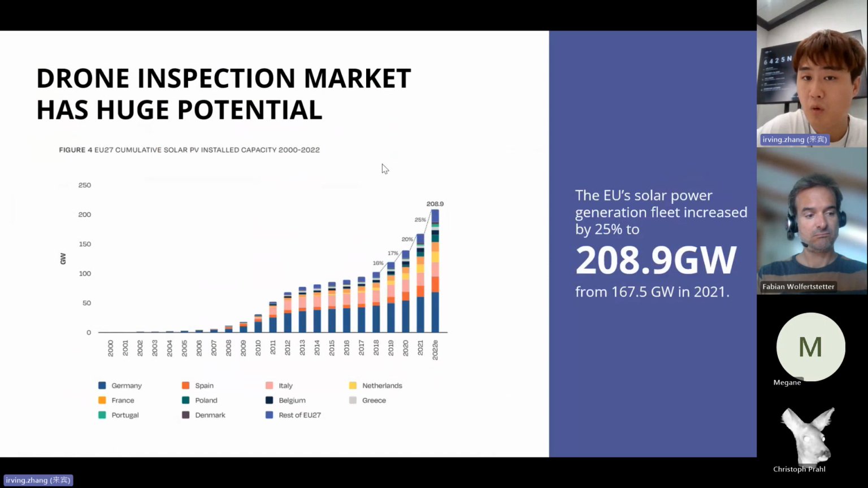Okay, and let's get to know more about the market development. First, I will give the conclusion. Drone inspection market has huge potential in solar industry. Please everyone check the graphic. Here is the timeline, and here is the market development in gigawatts. As we see from the graphic, European solar power generation increased by 25% from 2021 to last year, which is more than 289 gigawatts, which is a very big number.